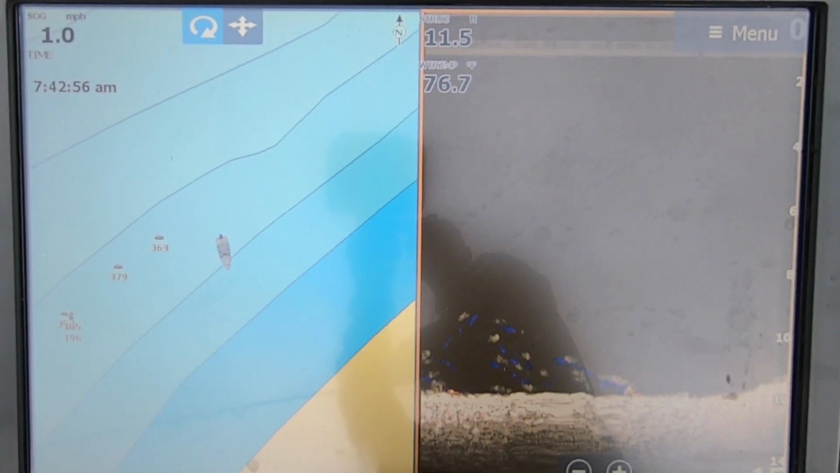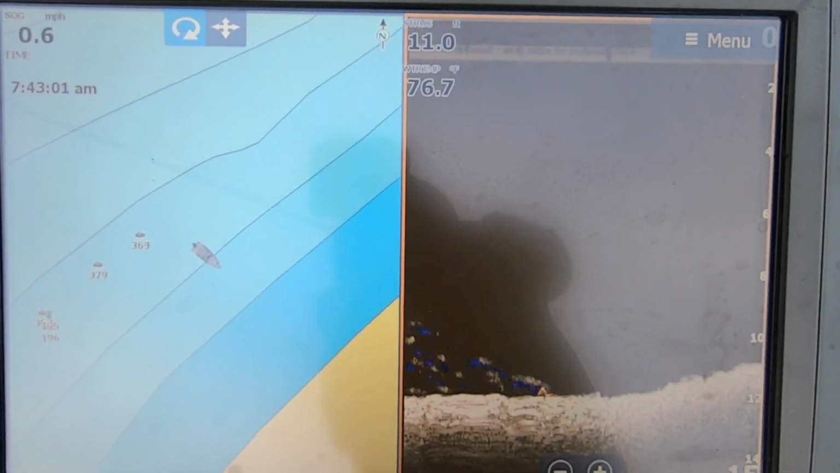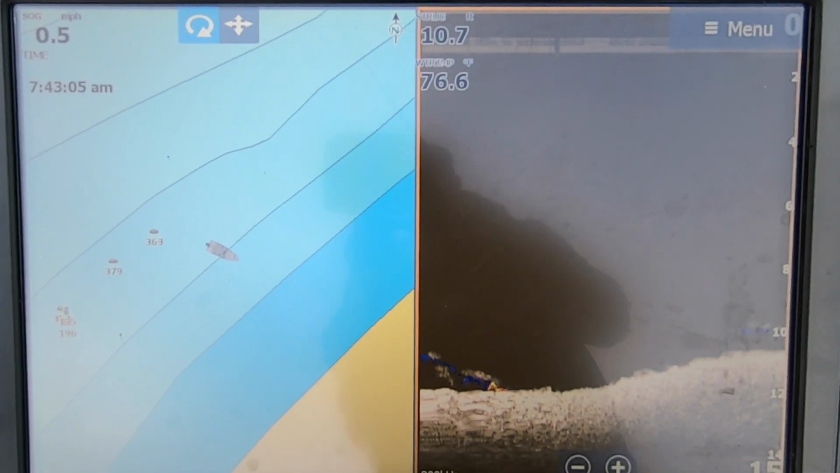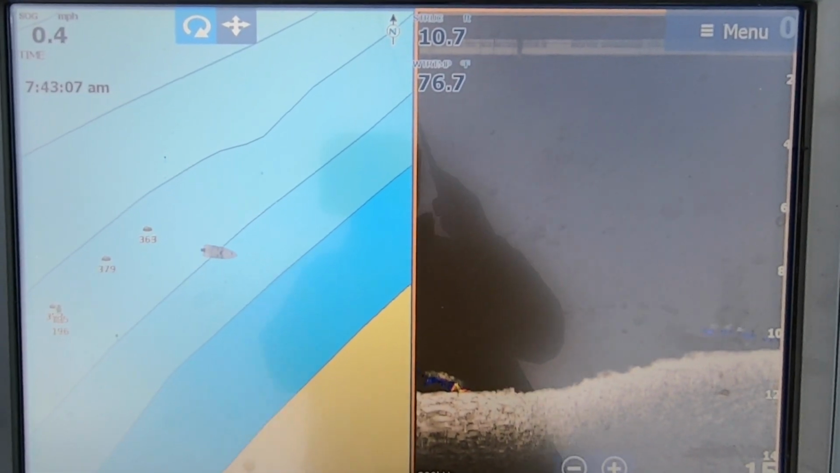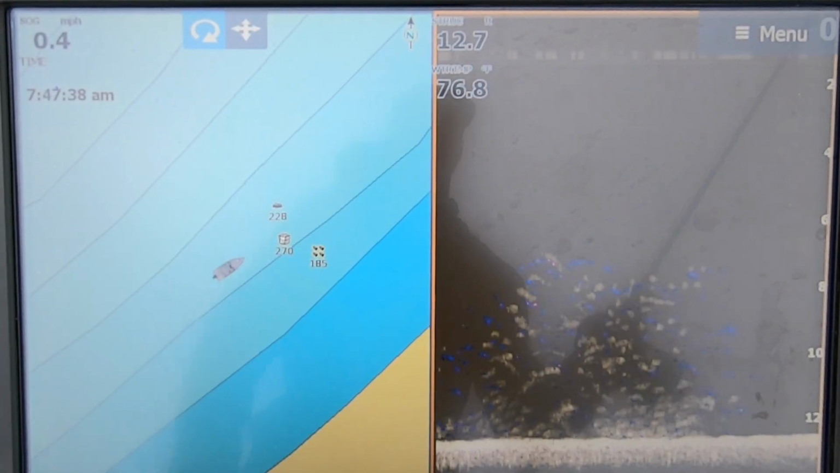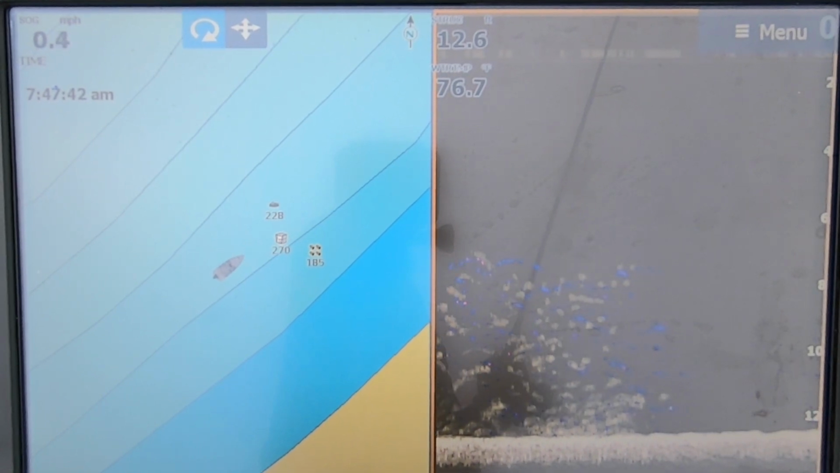Okay, so that was just a short clip. I just wanted to show you those bluegill are hanging right off that drop too. Right where that 10-foot contour meets that 12-foot contour, that little slope right there, they were sitting right at the bottom of that. So here we go again. Another group of bluegill. See, now you're starting to see the difference.